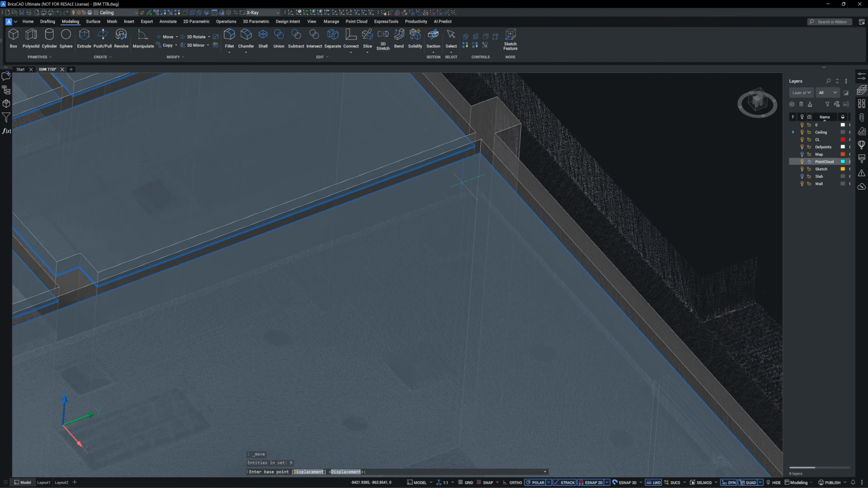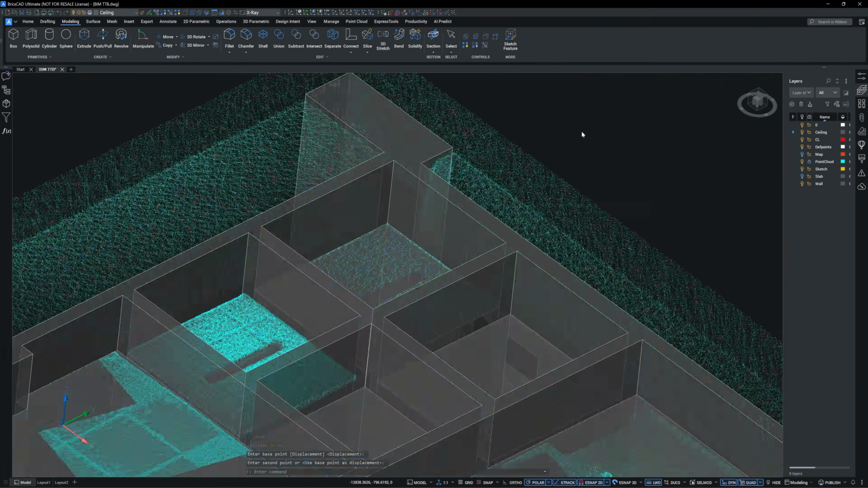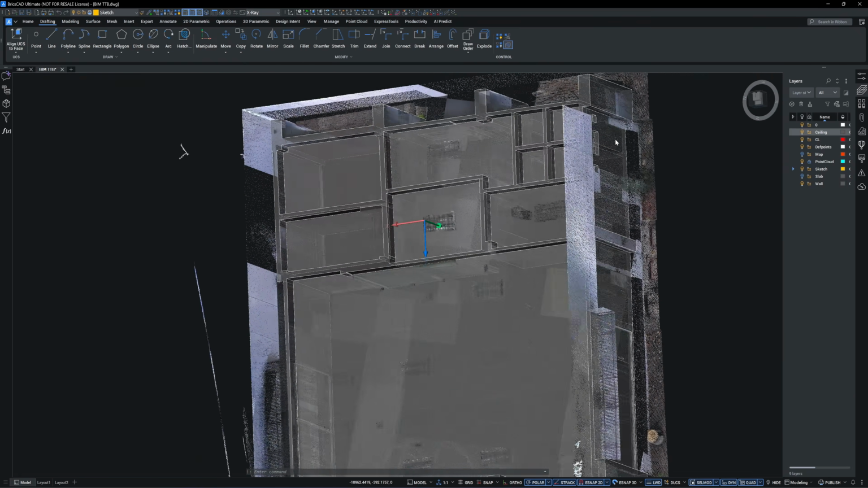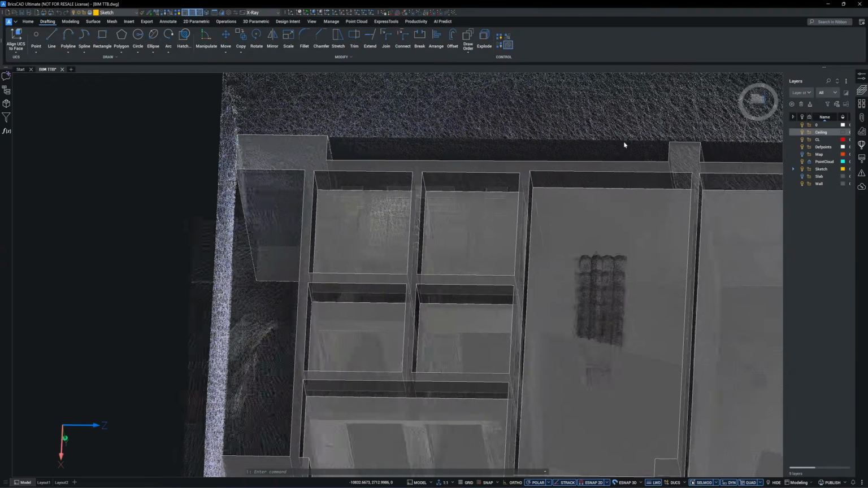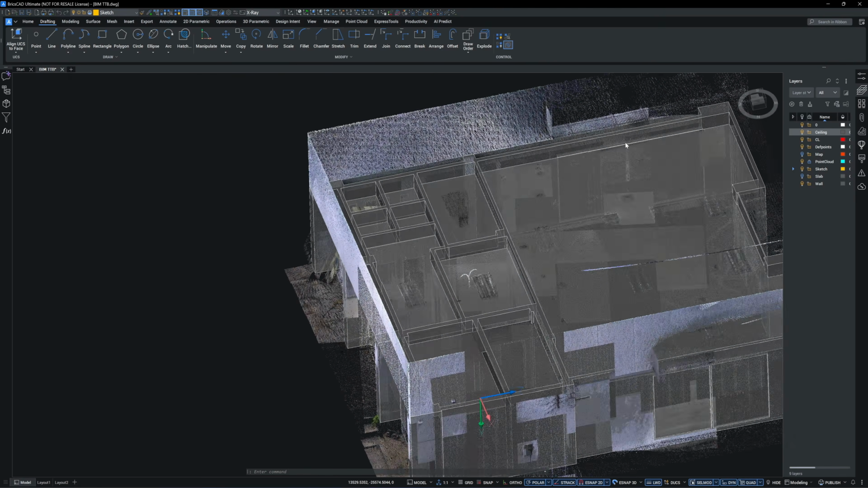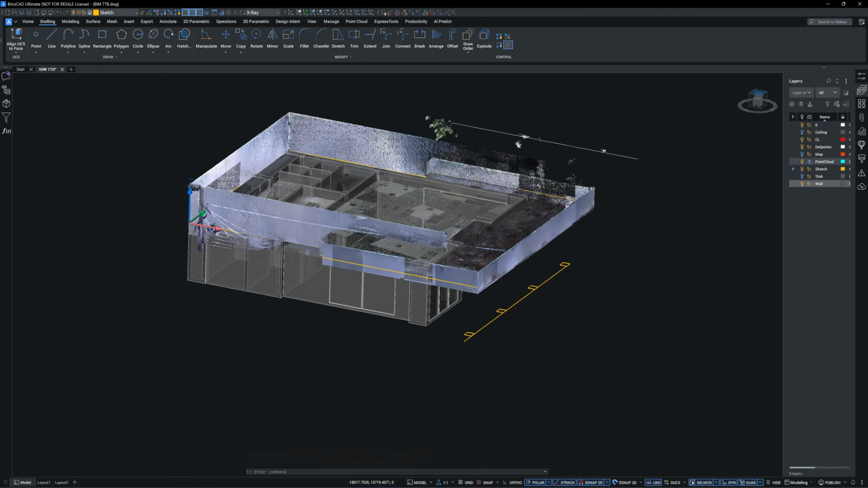Next, I adjust the ceiling height for each room individually. The vault room likely has a reinforced concrete ceiling, otherwise it would be far too easy to access the vault through the roof. Next, I'm going to model the roof facade.